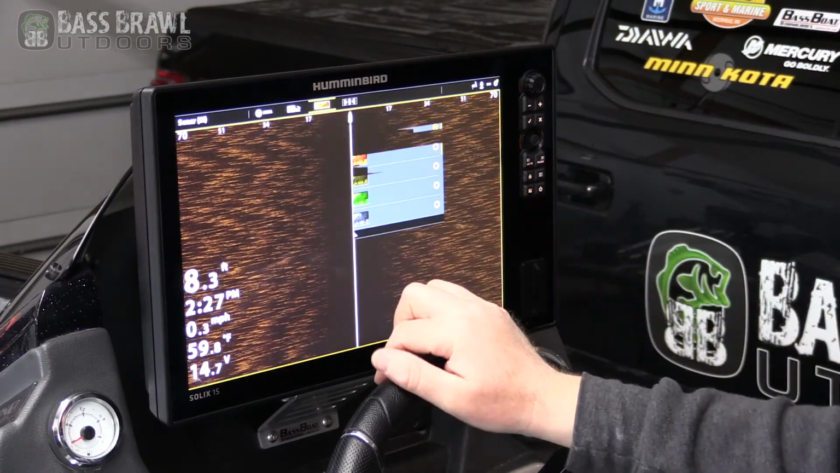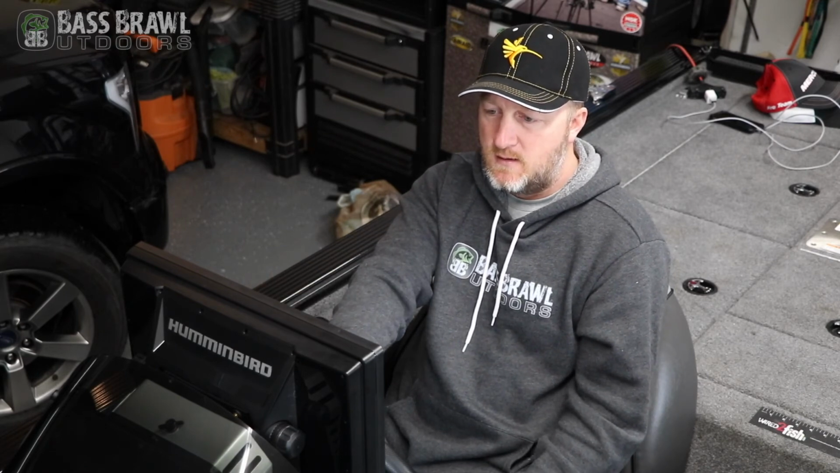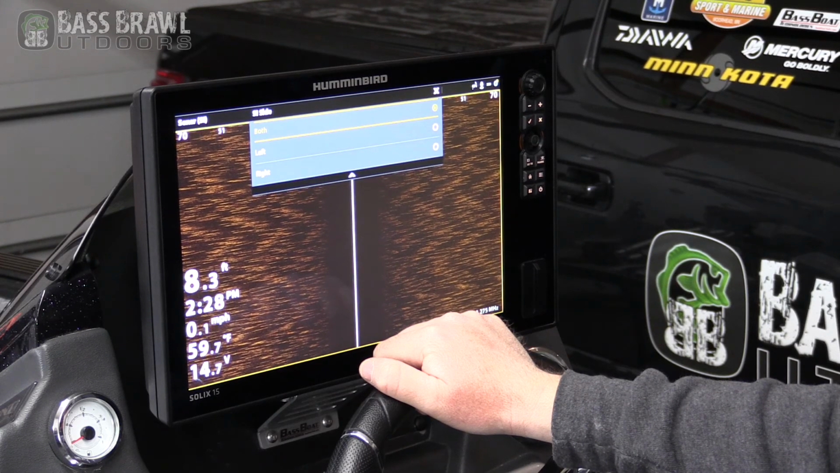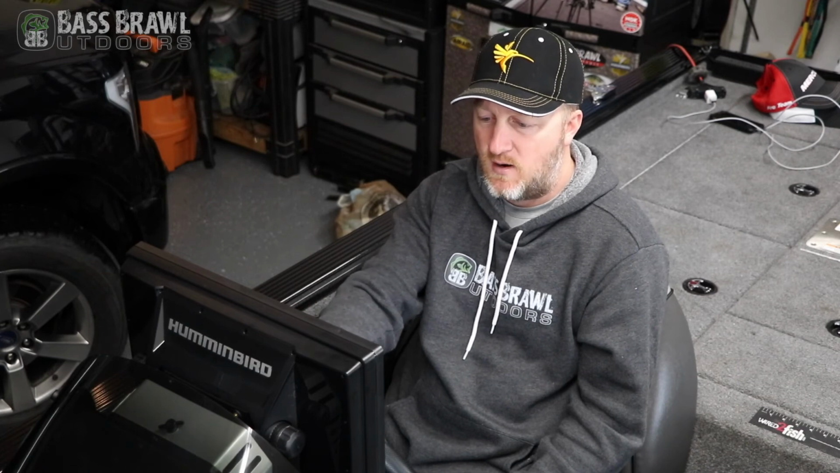If you want to change the color of your palette real quick, just click the button and all of your different screen colors come up. And then you can just quickly click the last button there and it picks which side of the boat you want to scan. You can pick both, left or right, real fast. So just real easy ways to make things so much faster trying to navigate around and get the settings tweaked to how you want them.